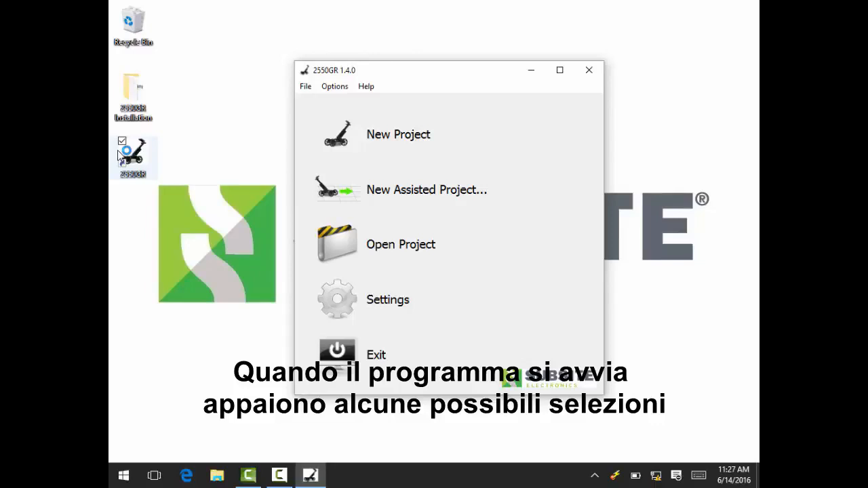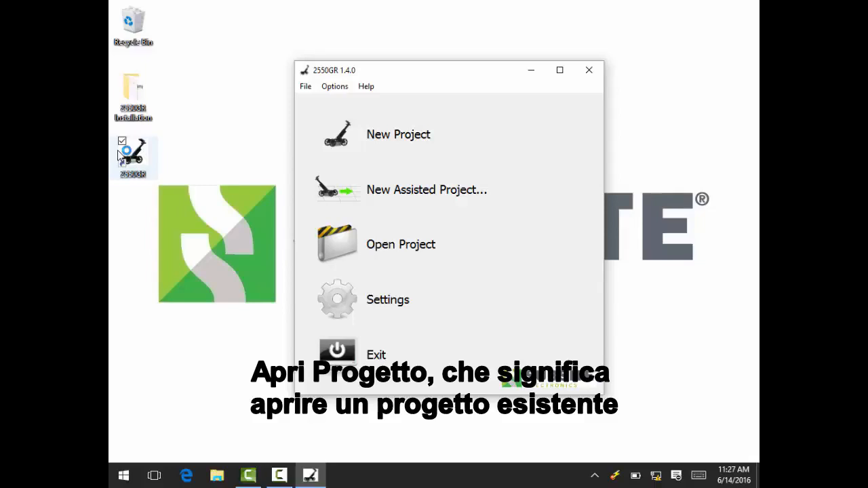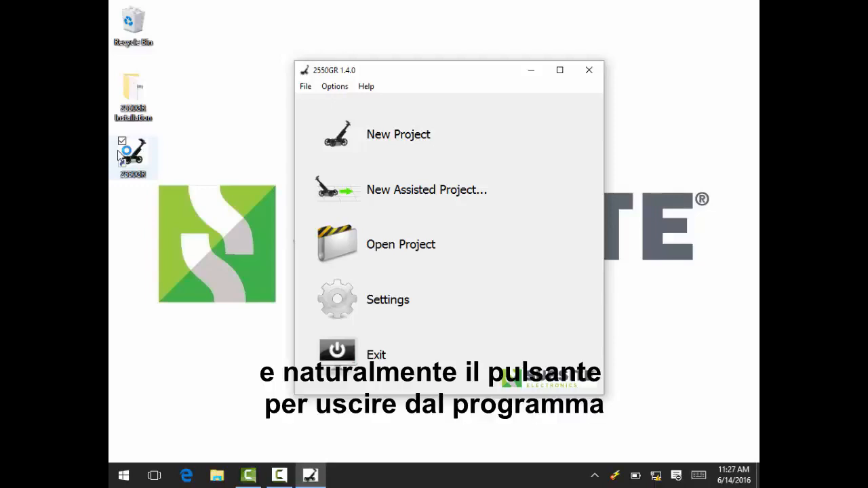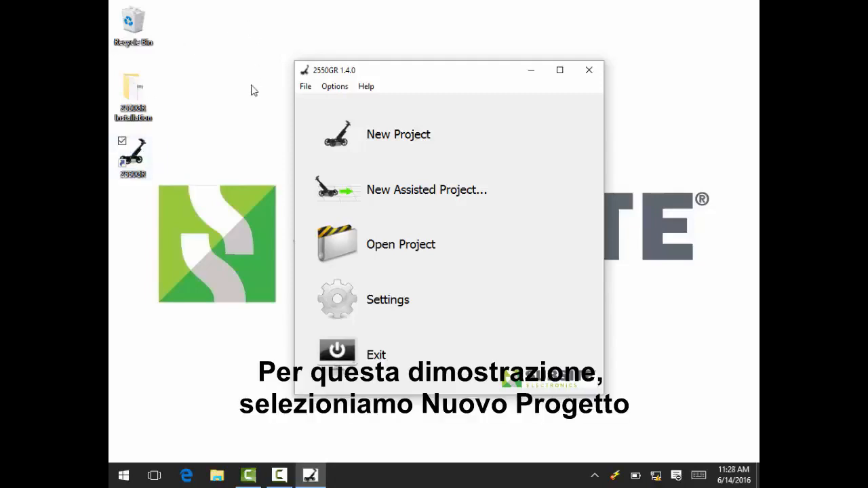As the program opens, you'll see several different selections. New project, new assisted project, open project, which is opening an existing project, the ability to adjust your settings, and of course the exit button. For this demonstration, we're going to use the new project selection.